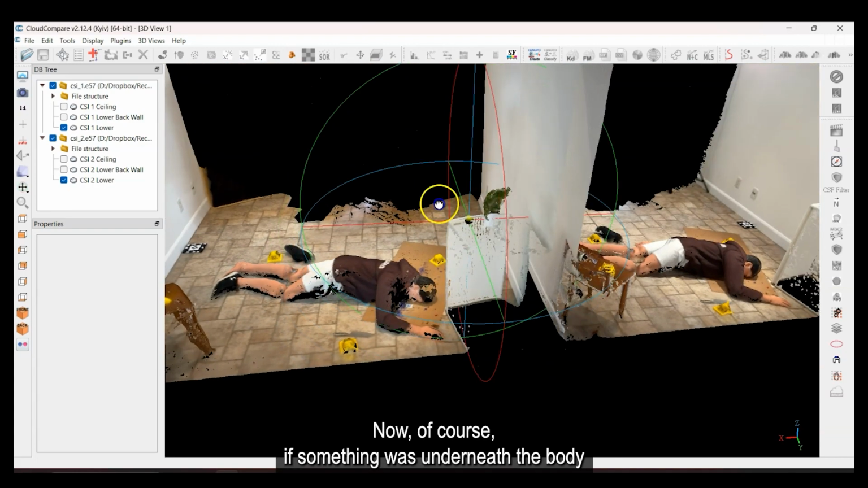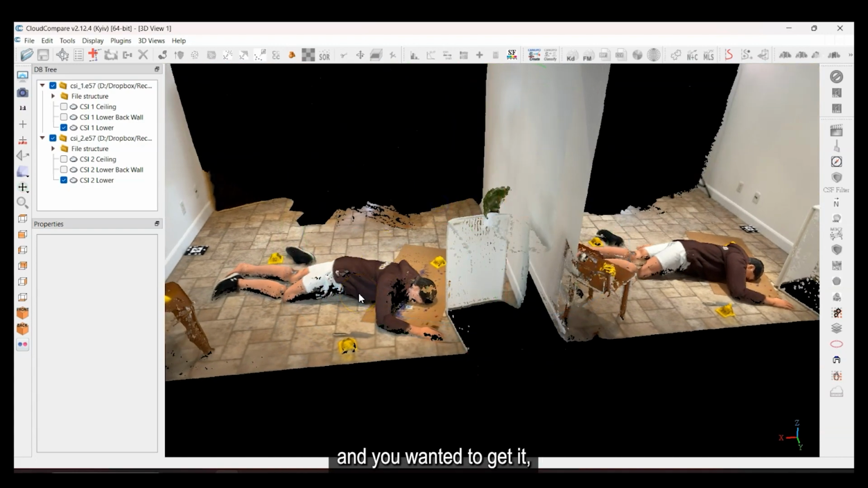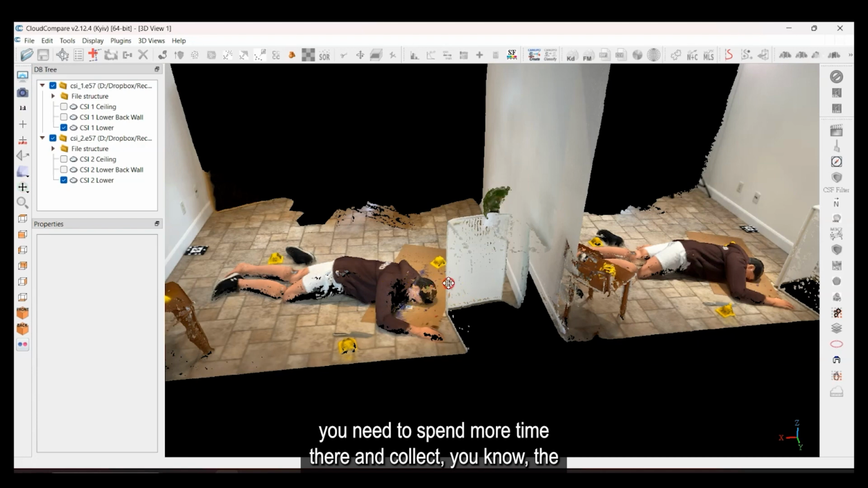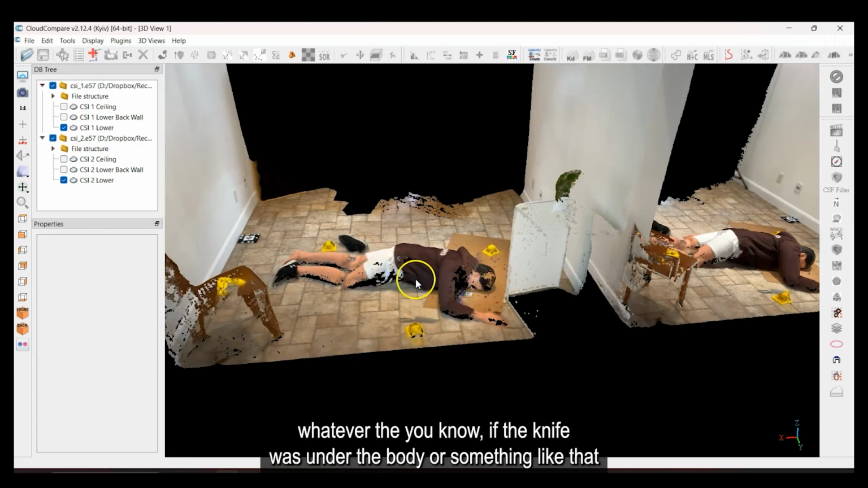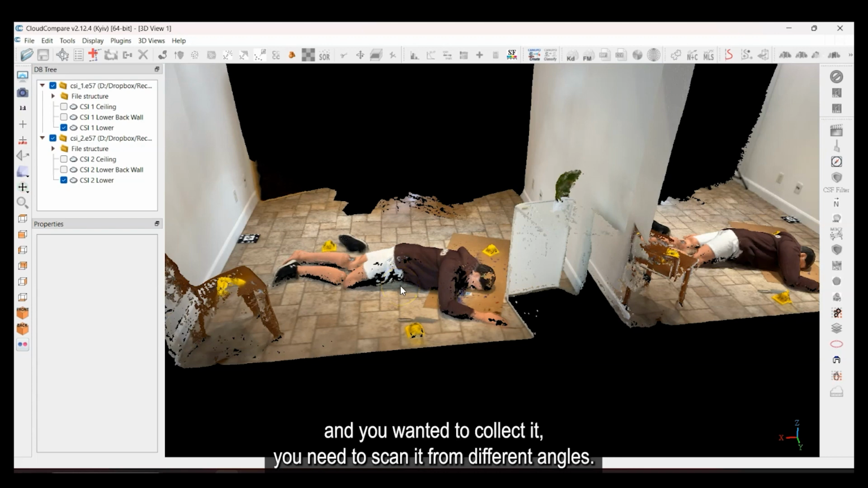Now, of course, if something was underneath the body and you wanted to get it, you need to spend more time there. If the knife was under the body or something like that and you wanted to collect it, you need to scan it from different angles and for a little bit more time.